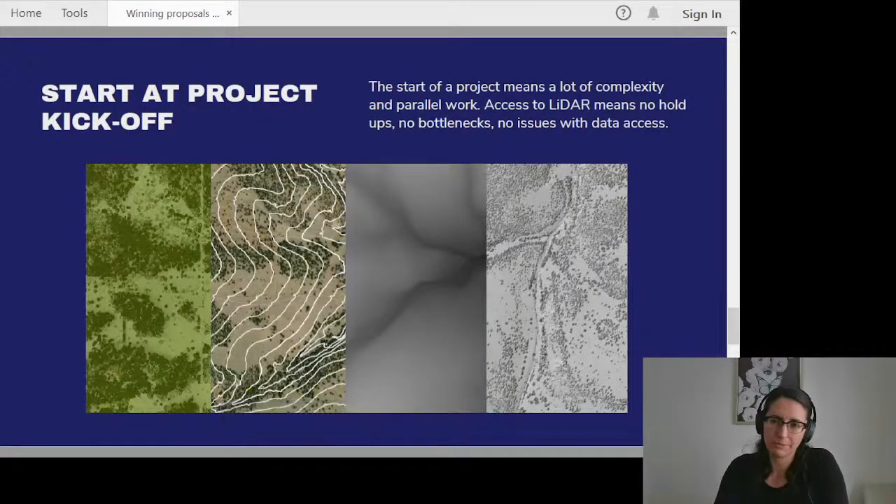And so this is what we want to highlight the most here: going in with such a thorough knowledge of what you're getting into that you feel confident and that you can start the project off right off the bat.